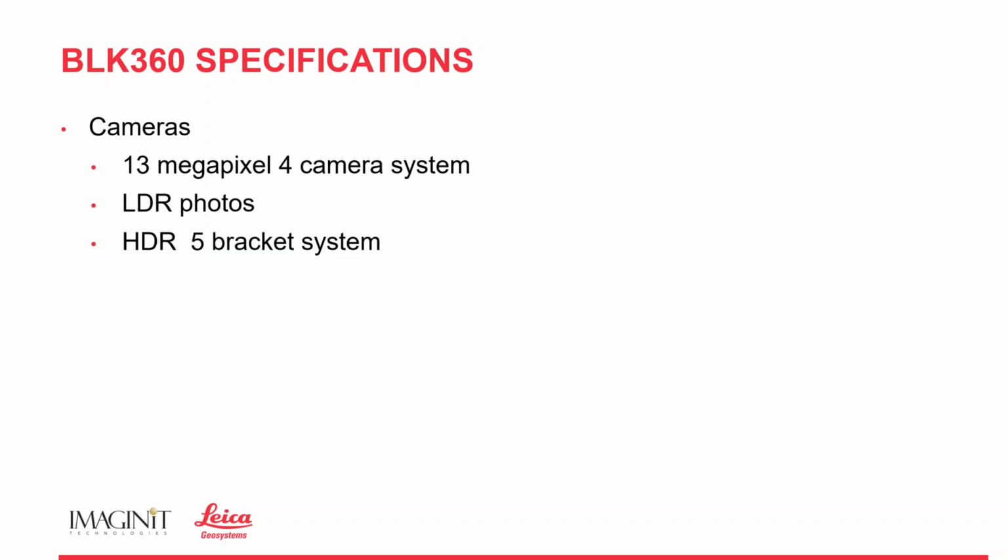That means that we're able to take our scanner, put it in an area where there's almost no light, scan, and be able to then take the pictures that it takes, even though it's in almost darkness, not quite complete darkness, and be able to then brighten up our pictures so we can see details that we might not get with regular LDR photos.